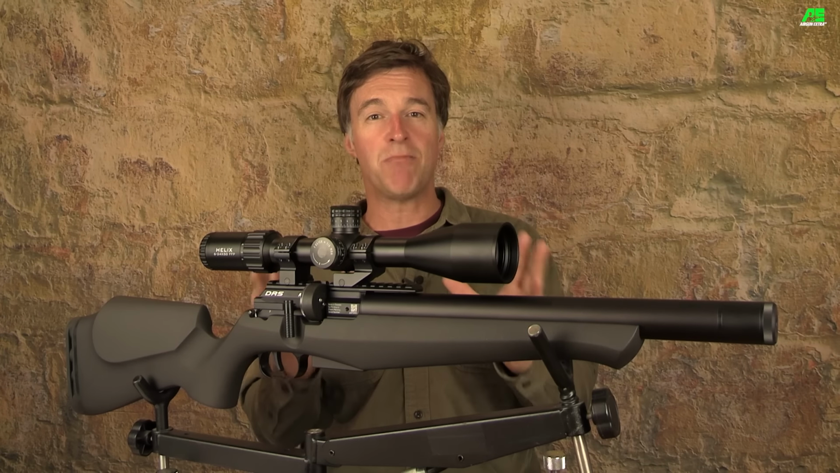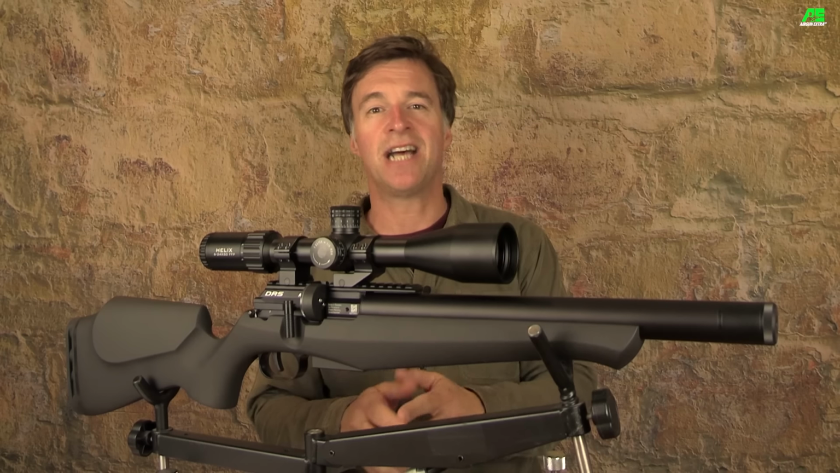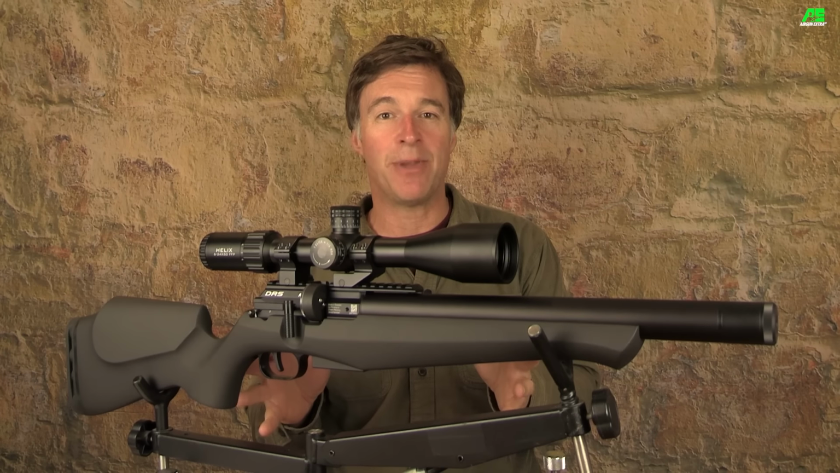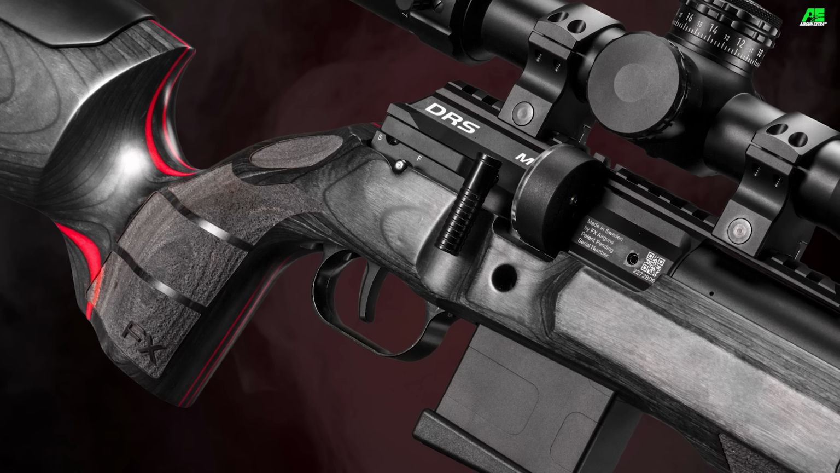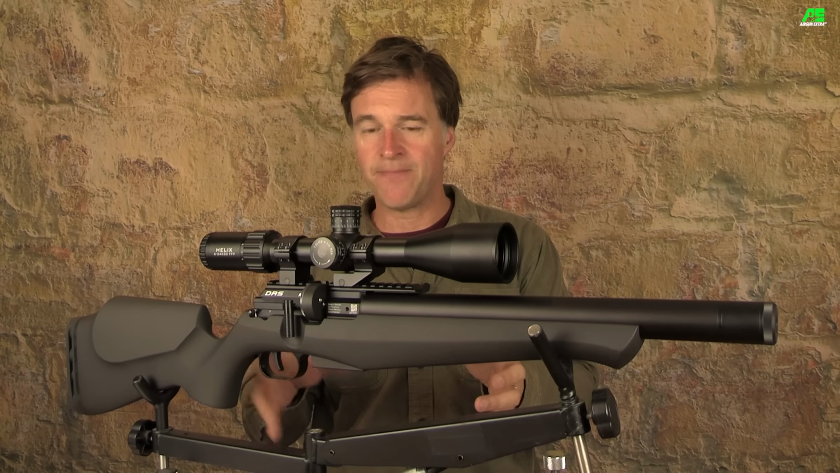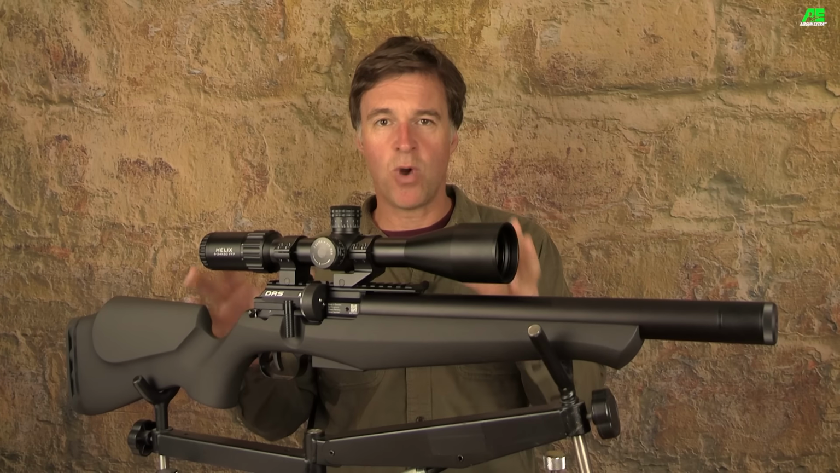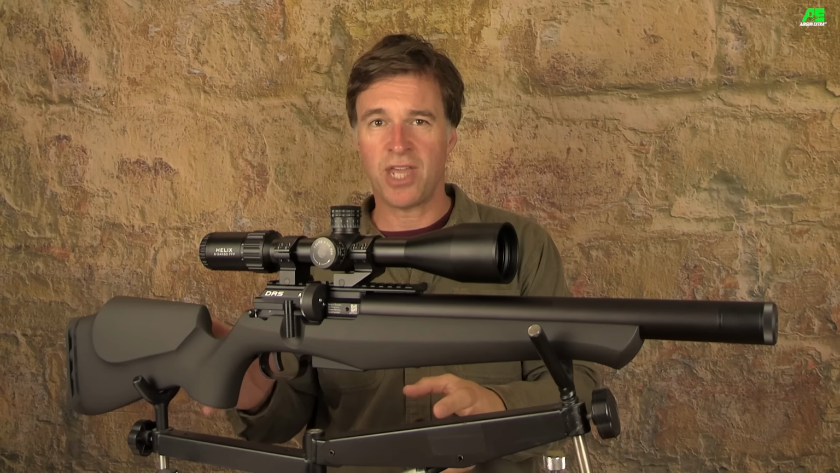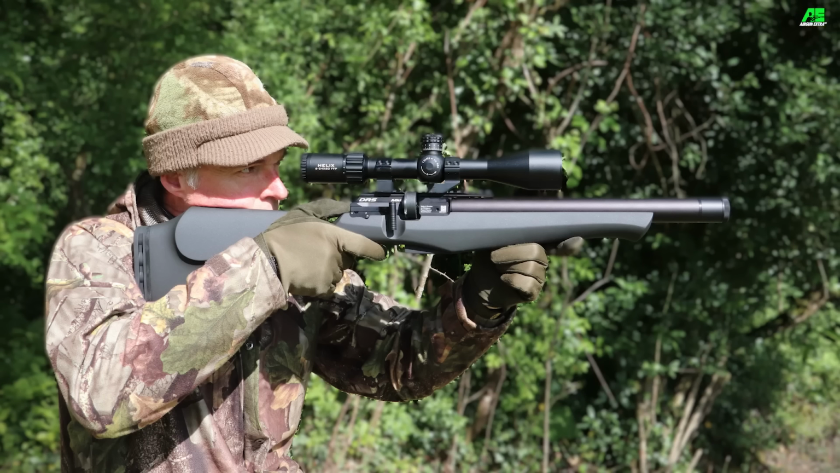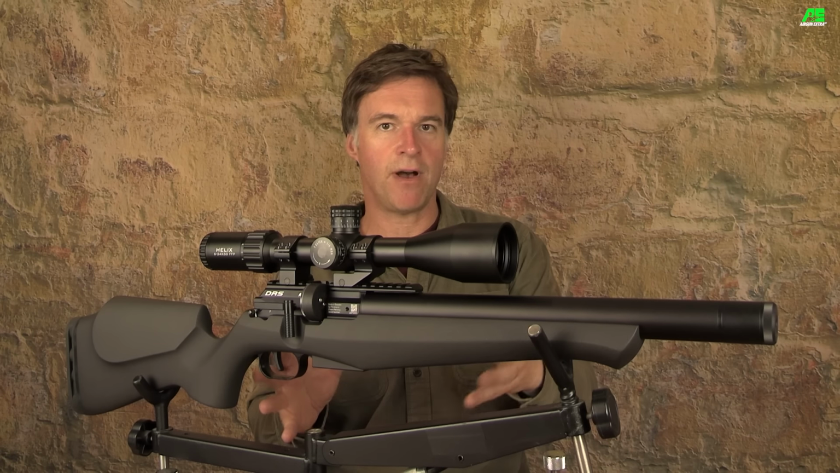The DRS Mach II Classic is available in a walnut stock option, as well as the stunning red line laminate, which looks absolutely amazing. So what I have here is the ambidextrous synthetic stock, which I believe is the same as on the Mark I. Now, it's a real tough workhorse of a stock, which I think should stand up really well to the rough and tumble of shooting for pest control.